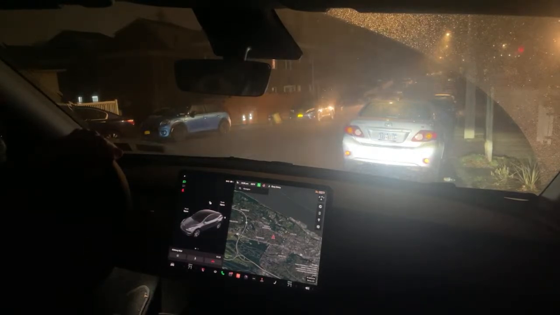I take off my seatbelt. You can see the seat goes back into easy entry. And I have to say, at my age, that's all I really want is a little easy entry.